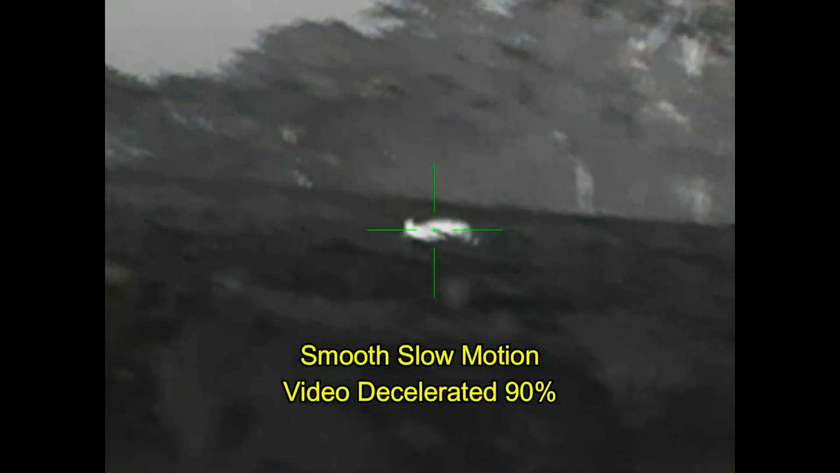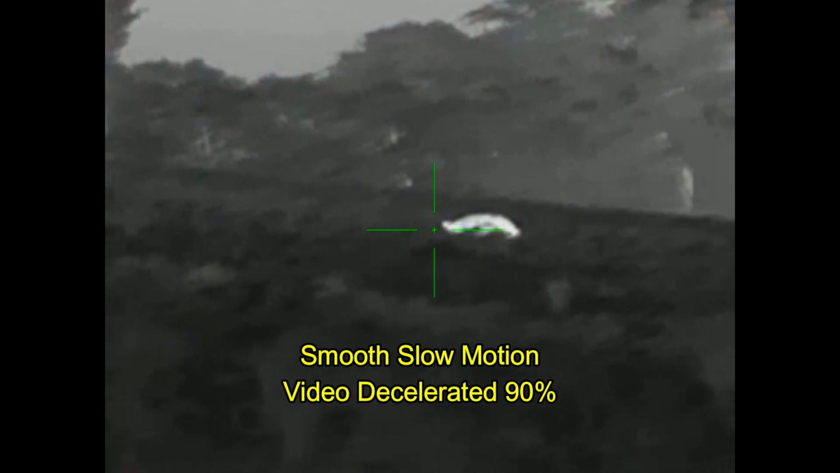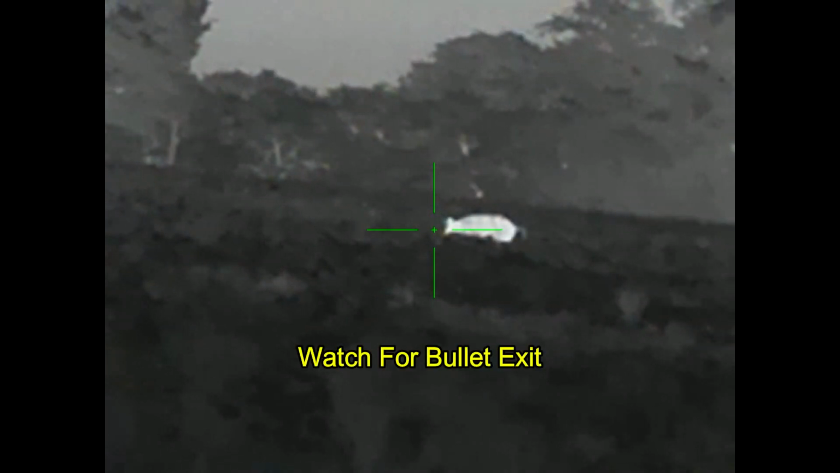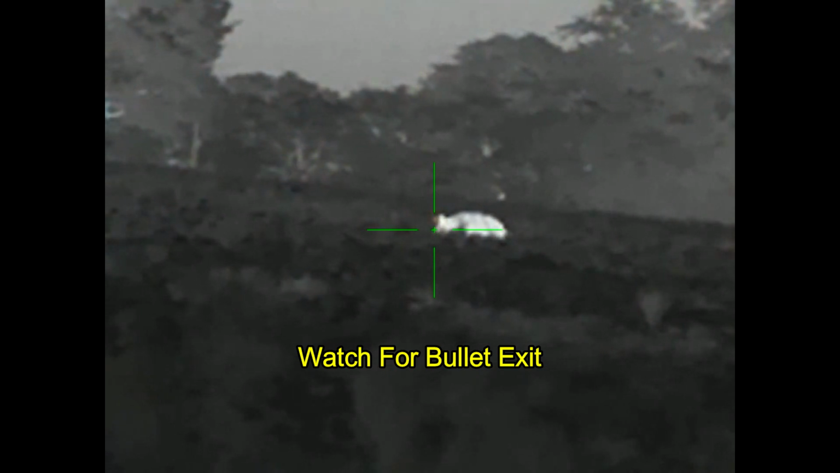Now the nice thing about the Super Yoter-R is that it records at 50 Hertz, which means the slow motion turns out looking pretty nice as well. And I've slowed it down 90%. Now you can watch the bullet exit from the hog after the shot.